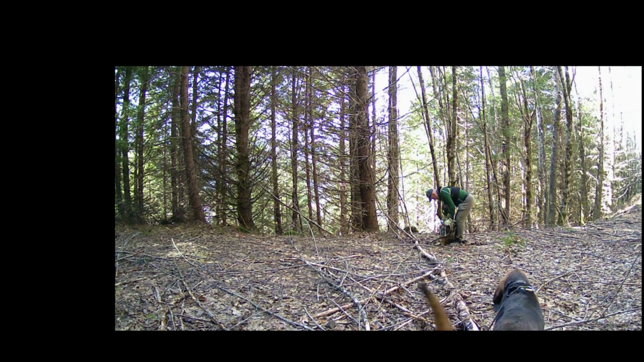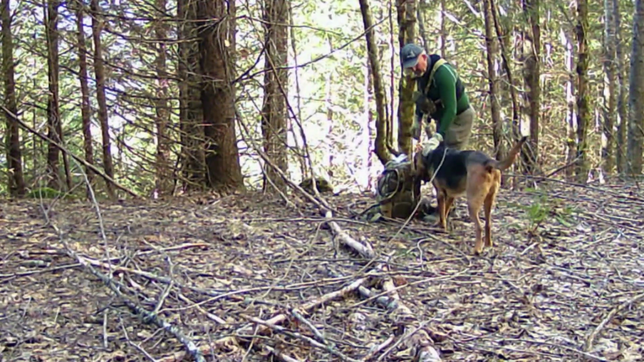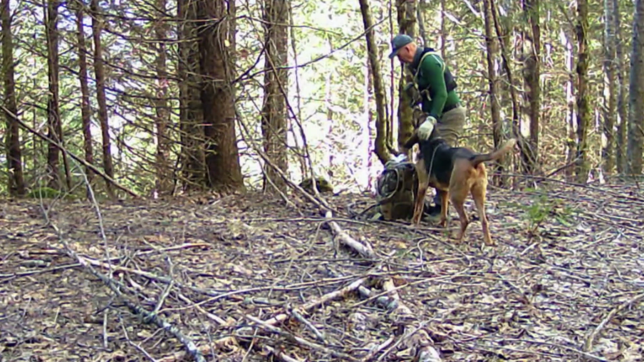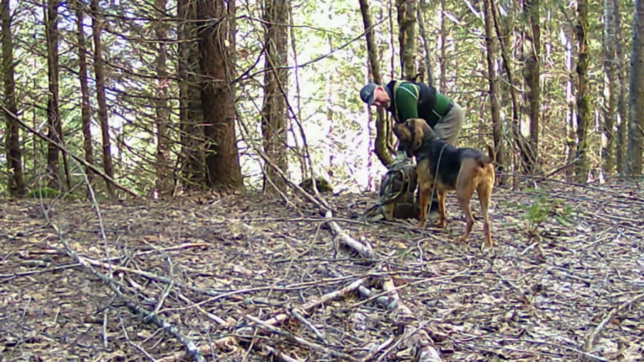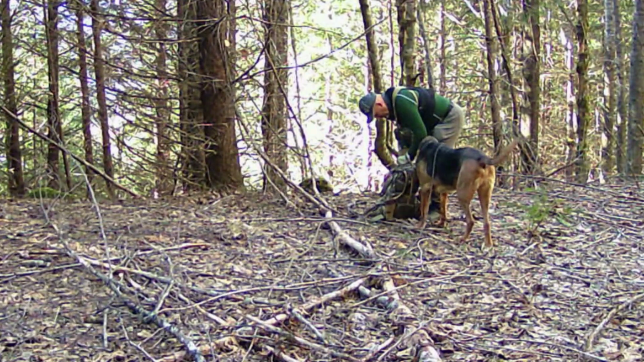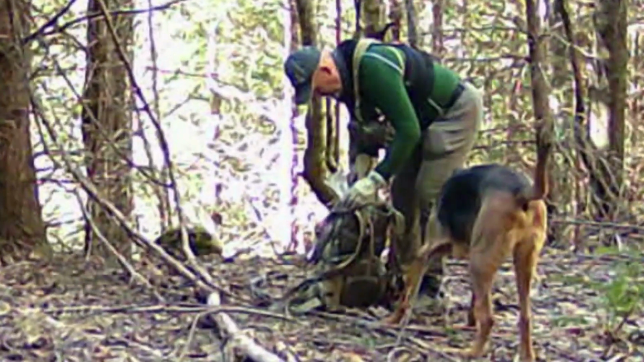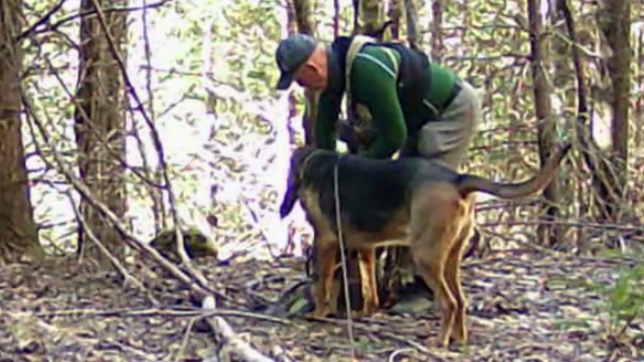Starting up again in March of 2022, I had half a dozen cameras, and here we are at the end of 2023, and there are somewhere around 60 of them out there. And the bears and the elk have destroyed about 10 in the last couple of years, so we're doing pretty good.